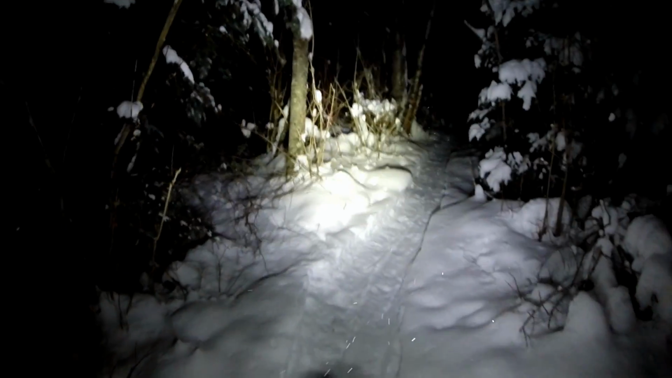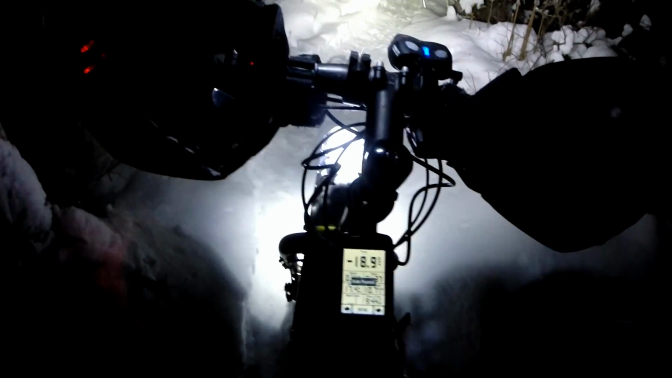So far it's rideable because it's under the canopy, so it didn't get as much snow. Fuck.